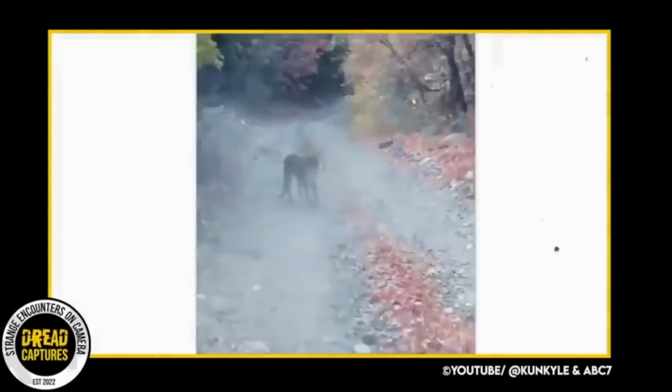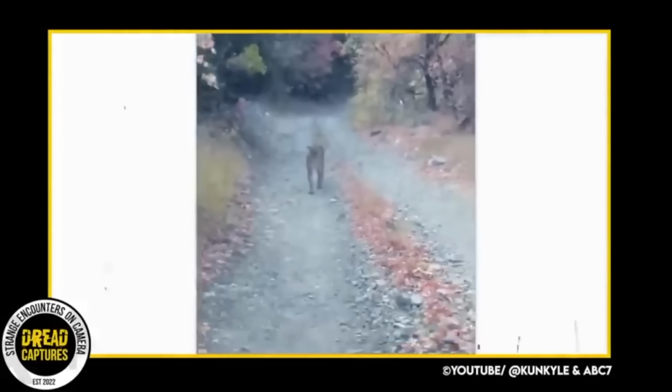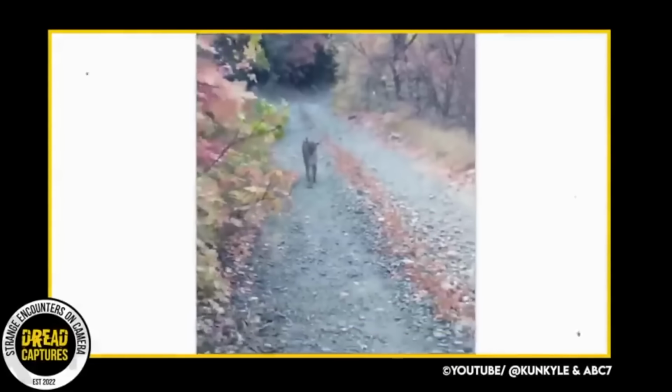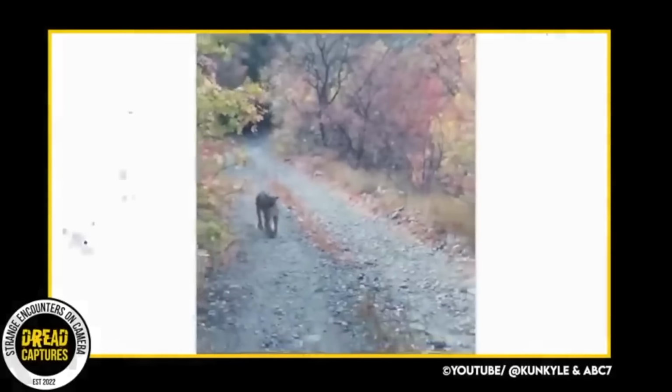This story highlights the importance of always being aware of one's surroundings when in nature, and the importance of knowing how to react when encountering wild animals. A very impressive camera capture.